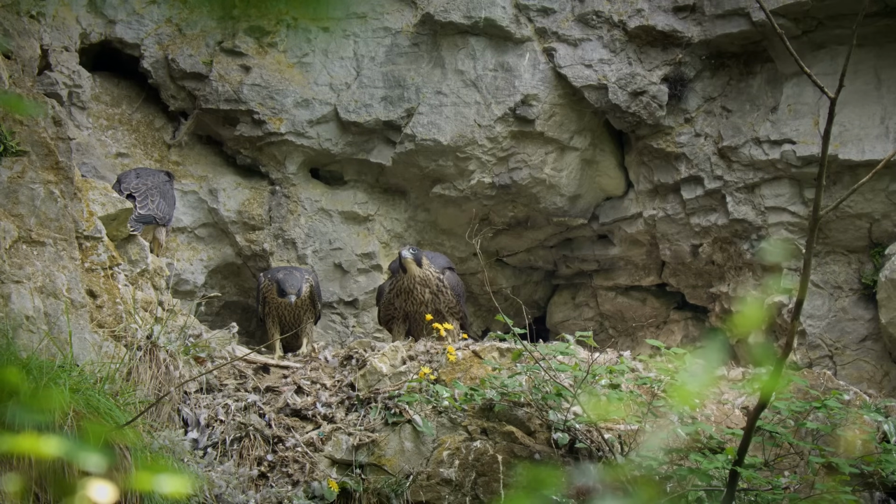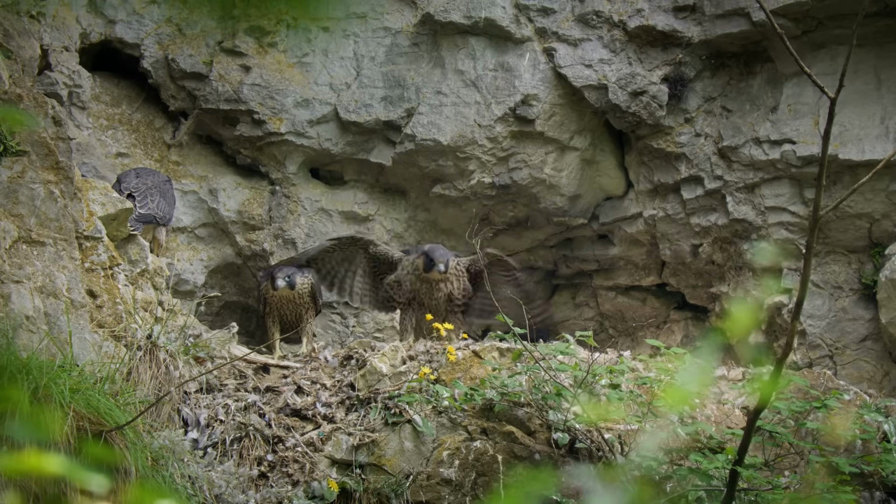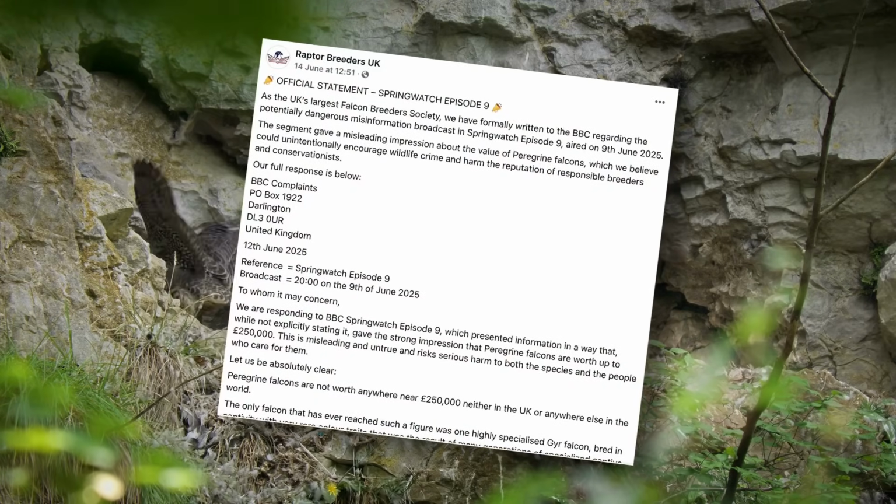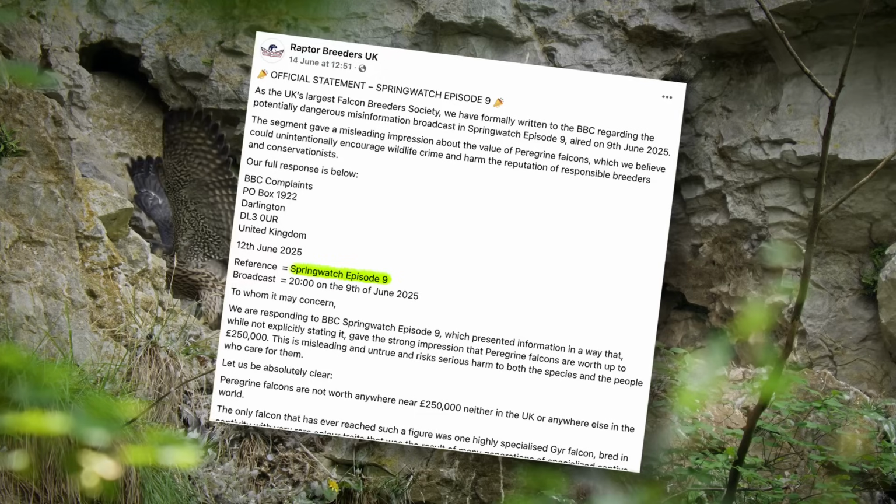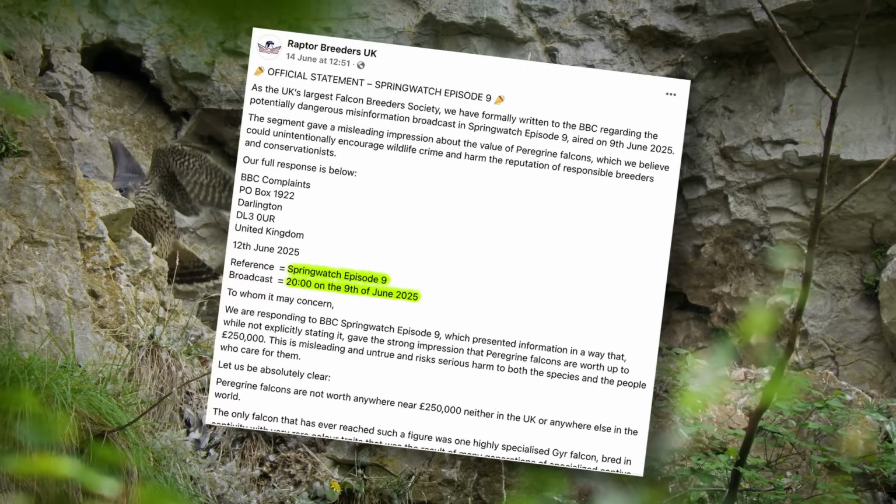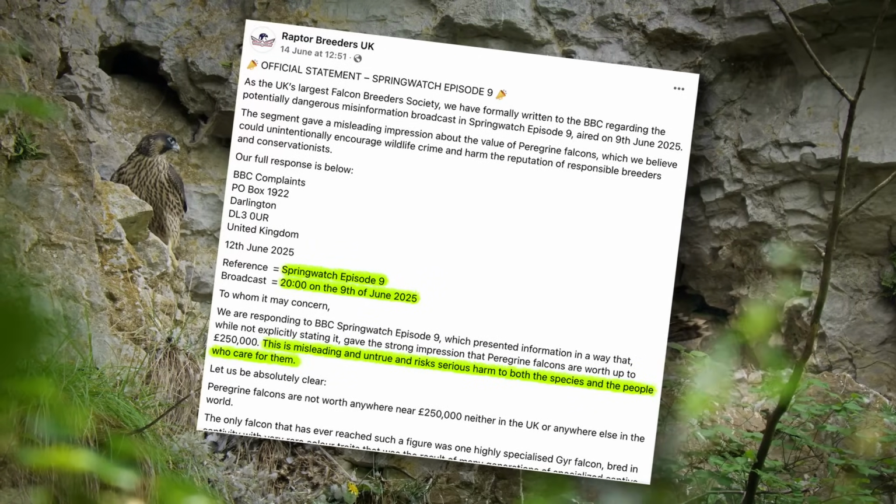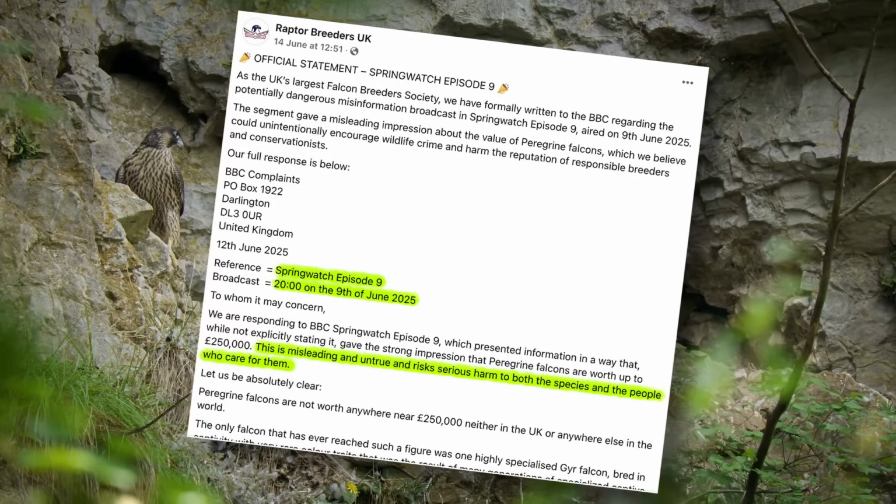The BBC TV's Springwatch show has made an attempt to monster falconers. It's over a statement about how much money they can make from selling birds. The UK's largest falcon breeders society, Raptor Breeders UK, hit back with an official complaint to the broadcaster about potentially dangerous misinformation broadcast in Springwatch episode 9, aired on the 9th of June 2025. It says the BBC report could encourage wildlife crime and it harms the reputation of responsible breeders and conservationists.